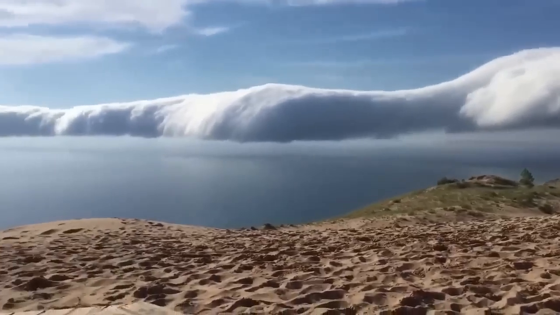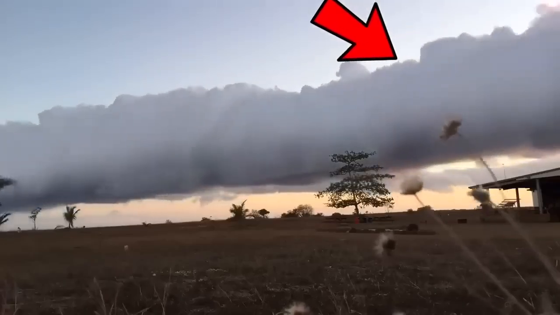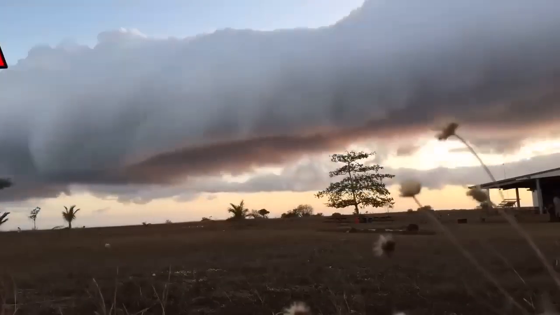Have you seen these amazing clouds that look like a giant snake in the sky? They're actually a rare meteorological event that only happens in certain parts of the world. This dude managed to capture them over Lake Michigan in the USA.